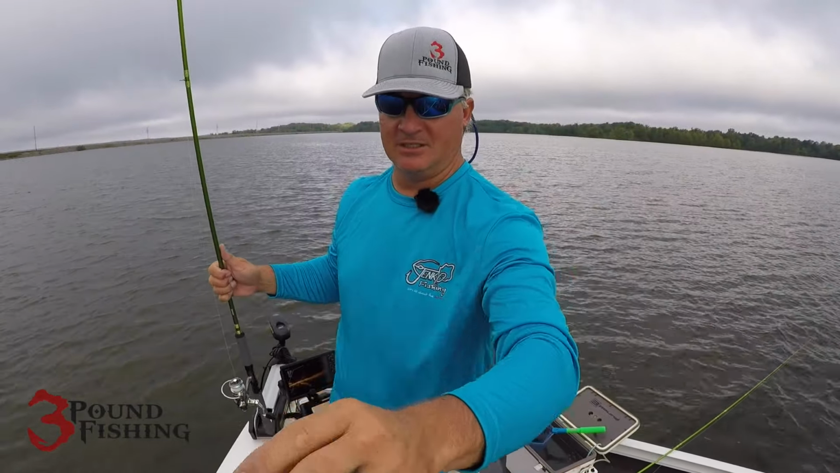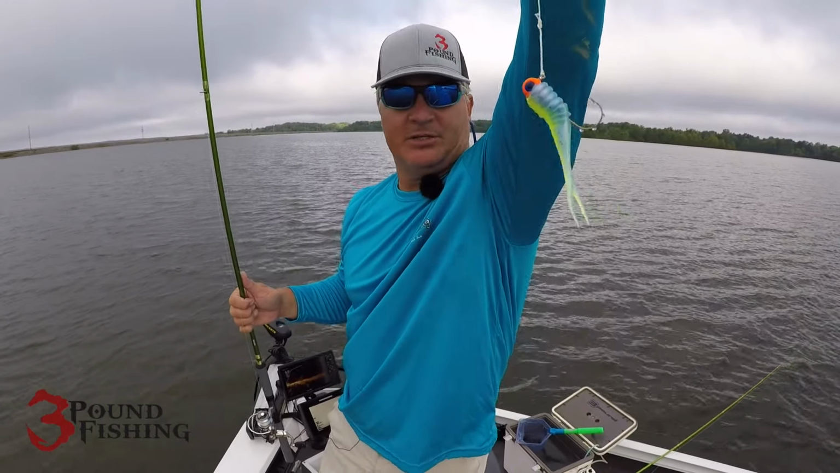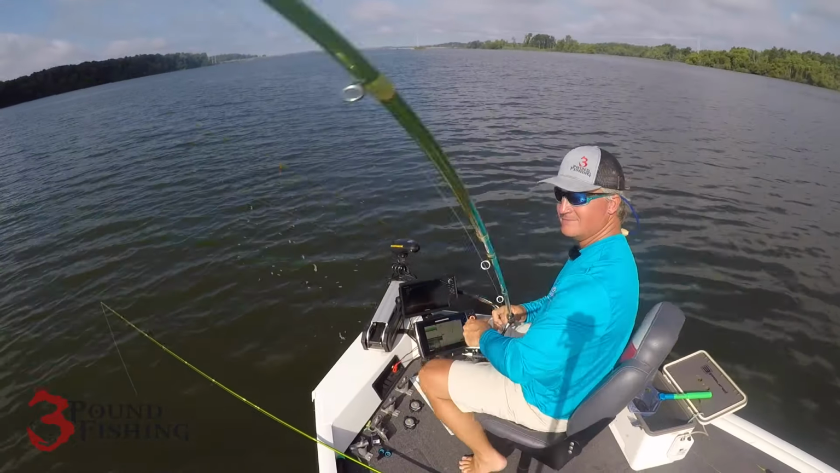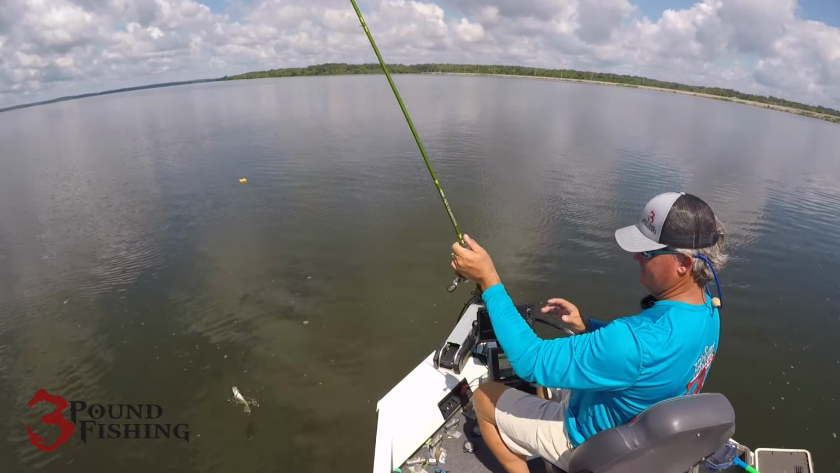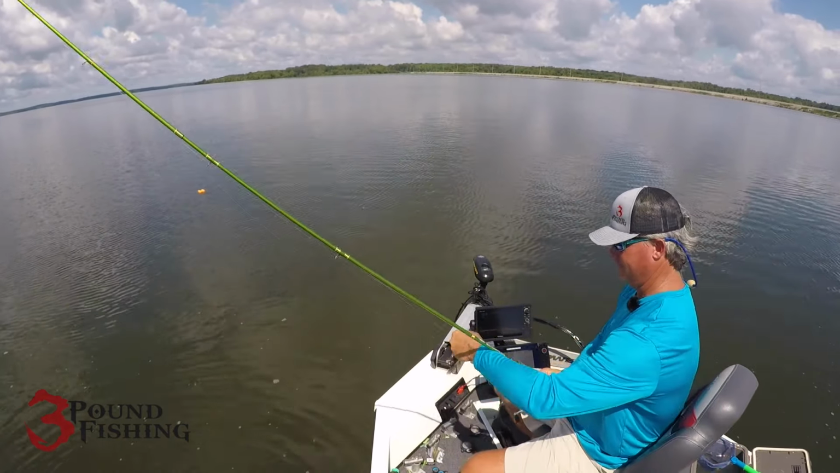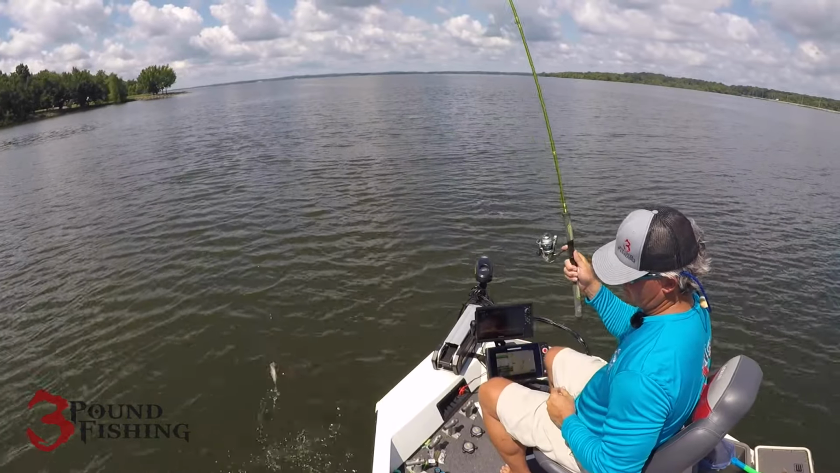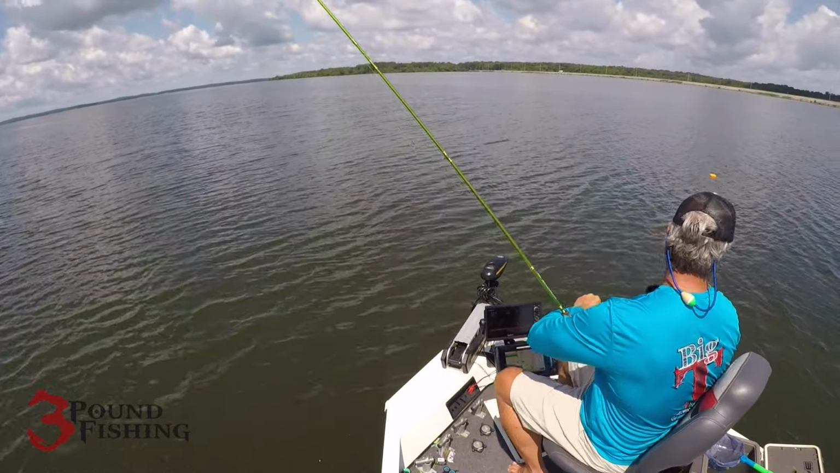All right, we're changing up the colors. We're going with this guy. And a little bluegrass, my version of the carrot. Man, just a lot of small fish. Still fun though. Well, let's move on. Bunch of small fish there.